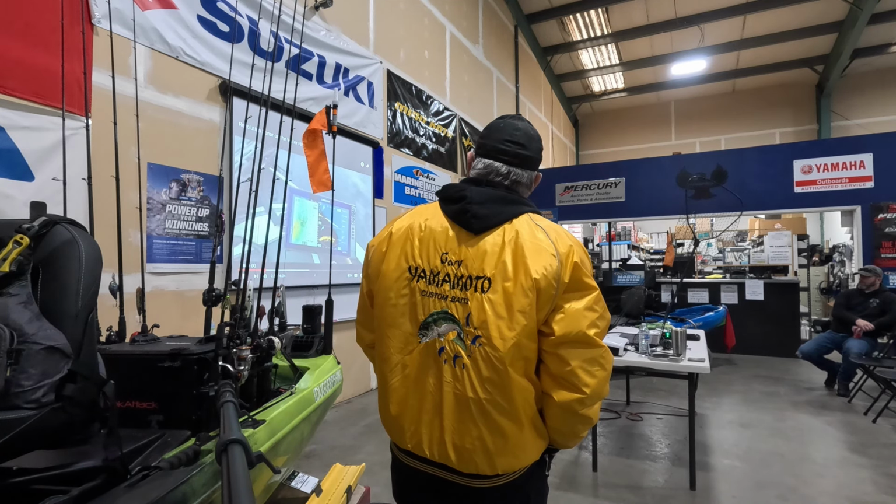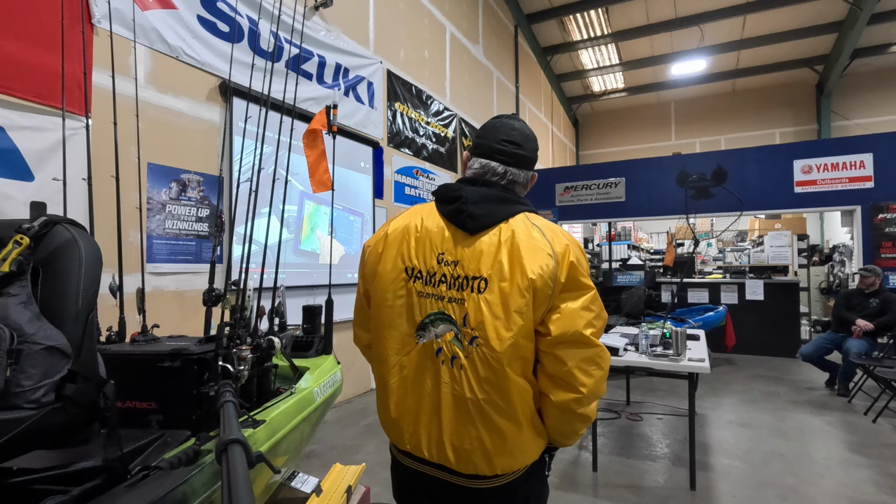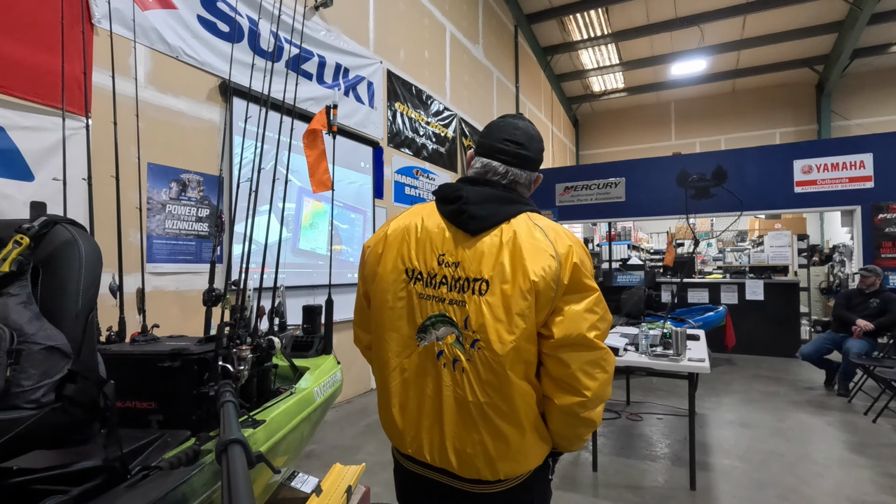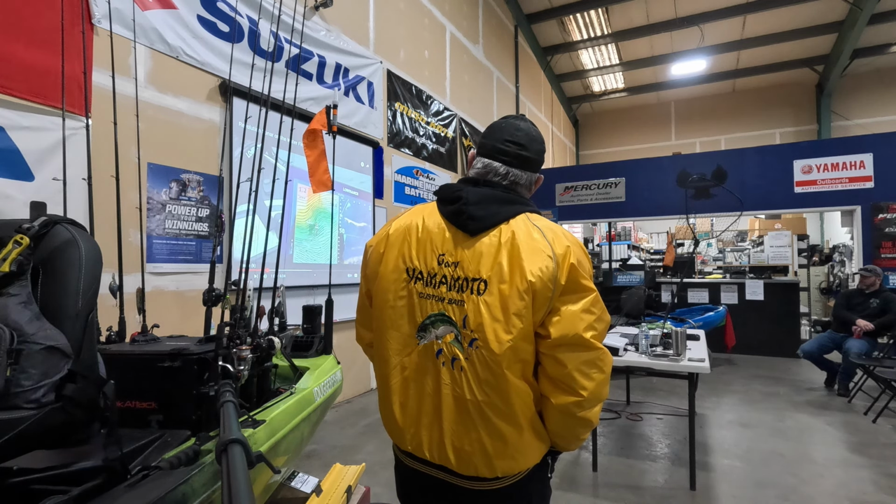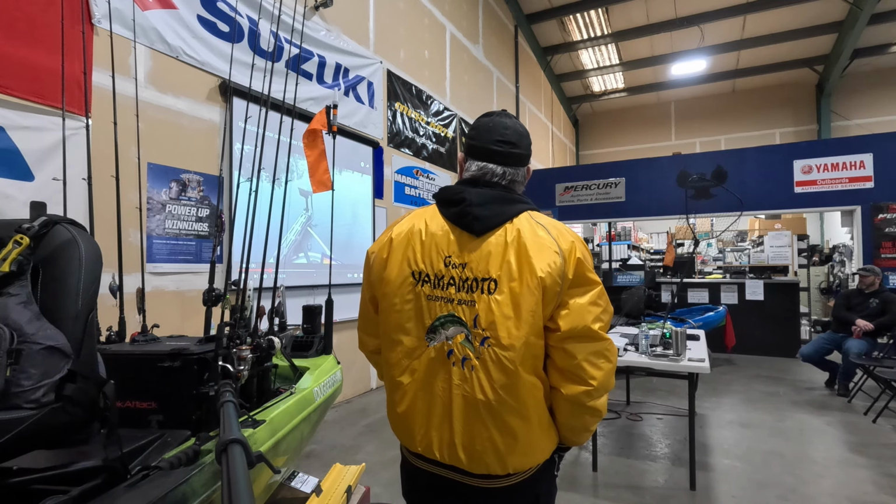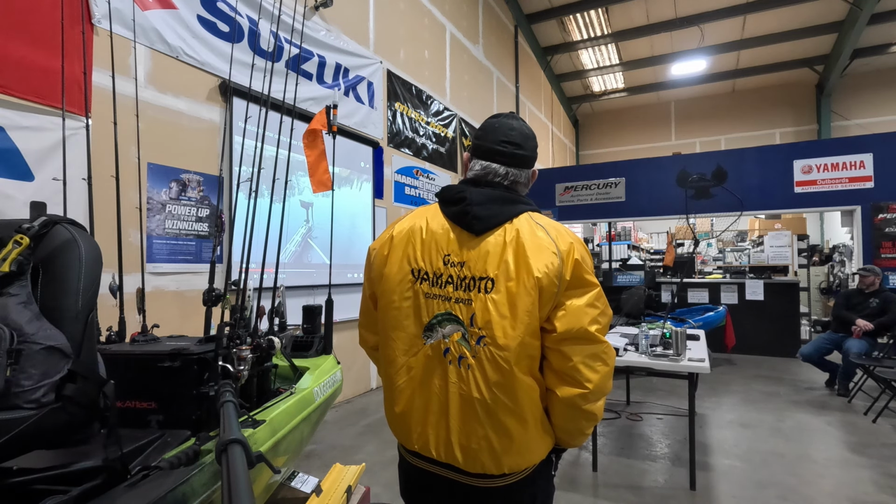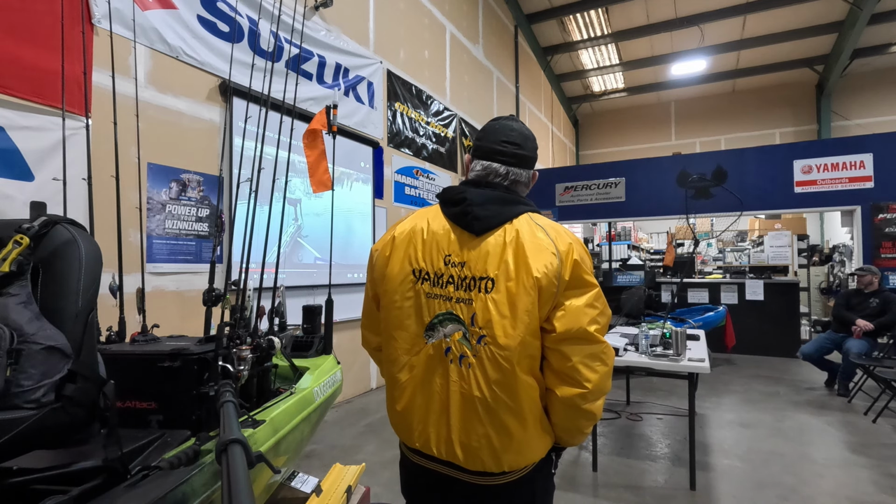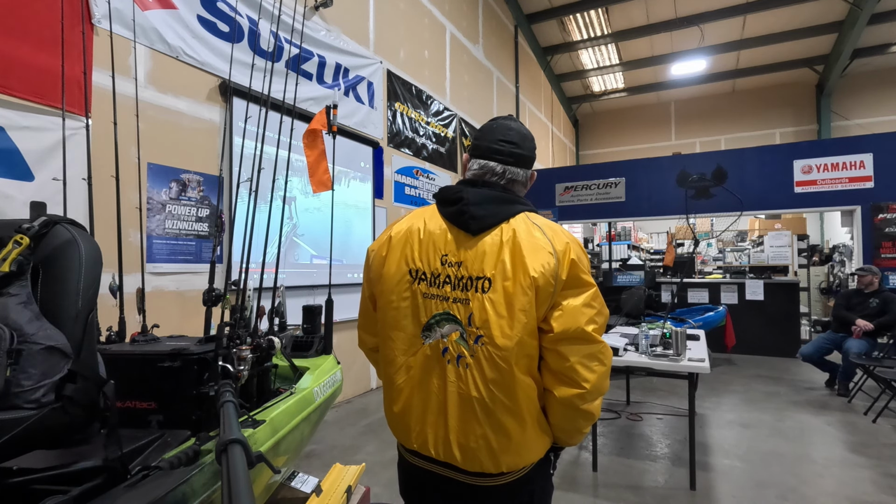I'm going to clear the cursor, and now you see it's taking my boat directly to that waypoint, and when it gets there, I have it programmed to anchor. Okay, it's arriving, and now it is anchoring the boat. You can see my ghost motor arrow is turning around. So that's how I use the autopilot to navigate to a waypoint.